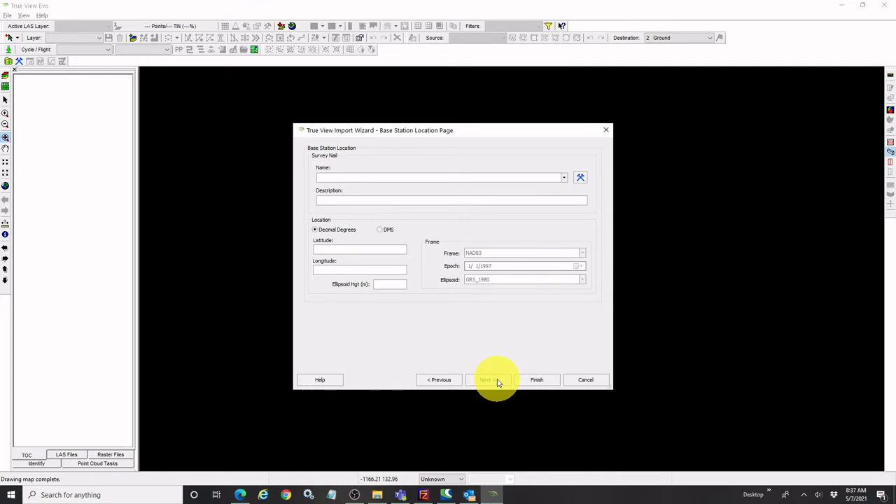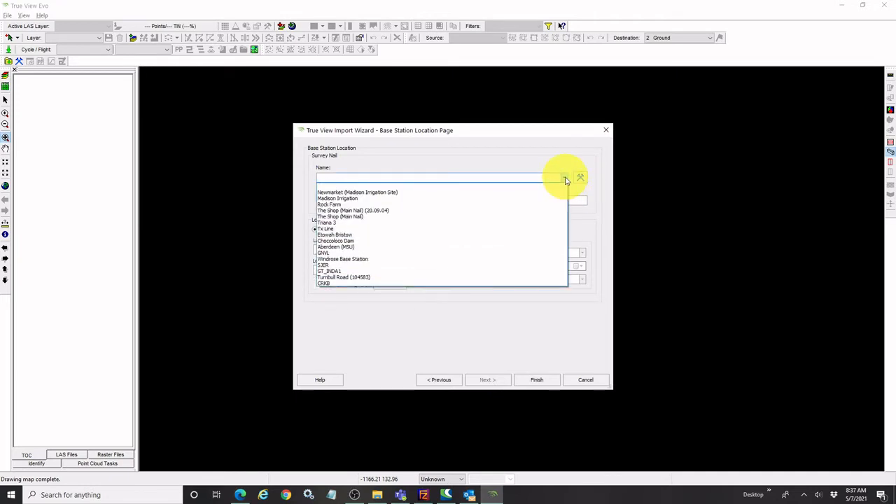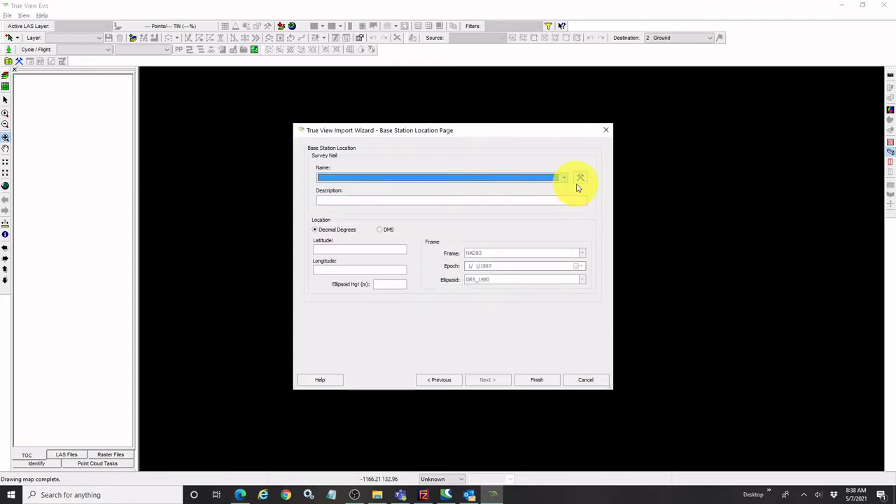Now, of course, that local base station is going to be set up over a known point, a survey nail, if you will, and we need to tell the wizard what that location is. Now, again, similar to the coordinate systems, if I've been working with the software a while, I'm going to have a catalog of survey nails, known points that I'm using, because often I'm going to be going back to the same site and using the same point. If I don't, we can just open the survey nail manager, which is these two crossed nails here.